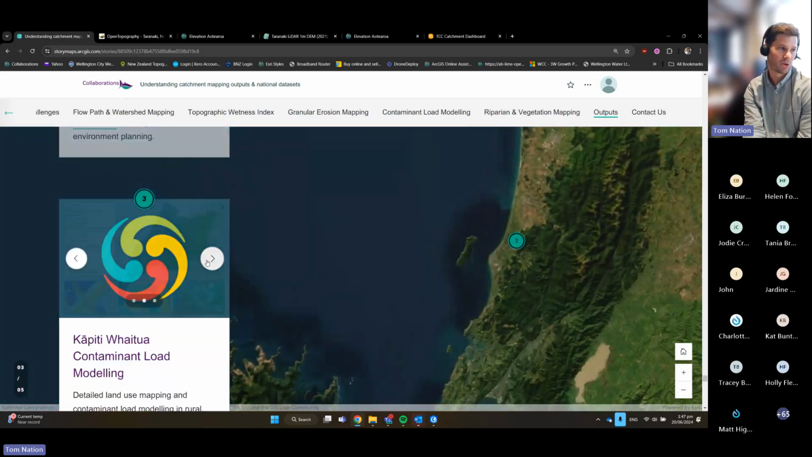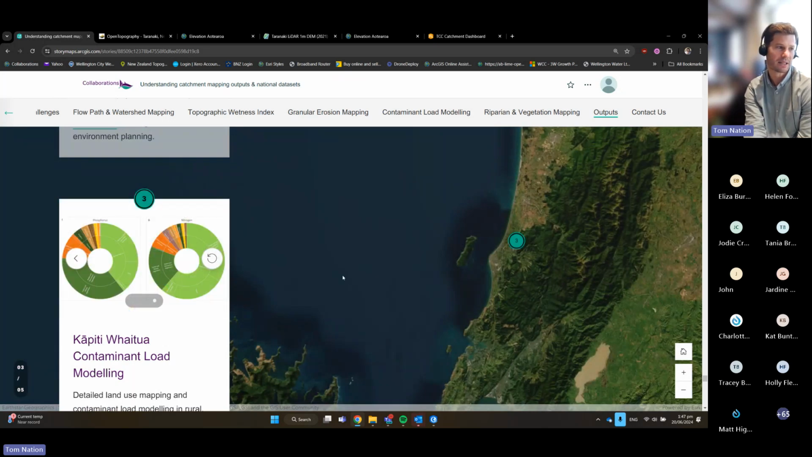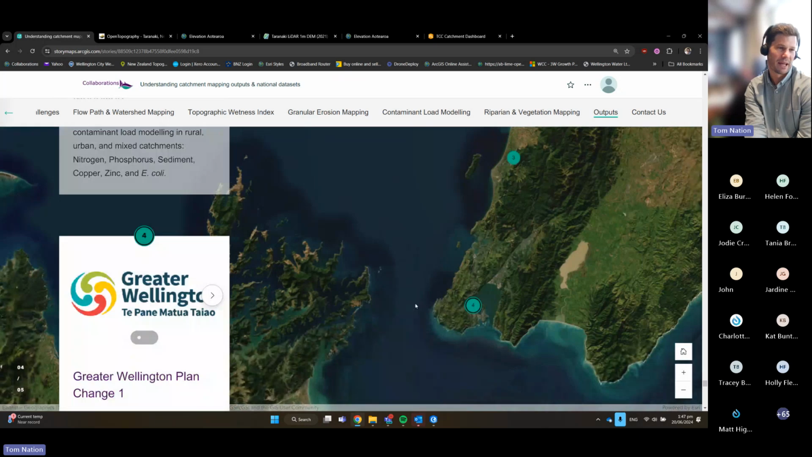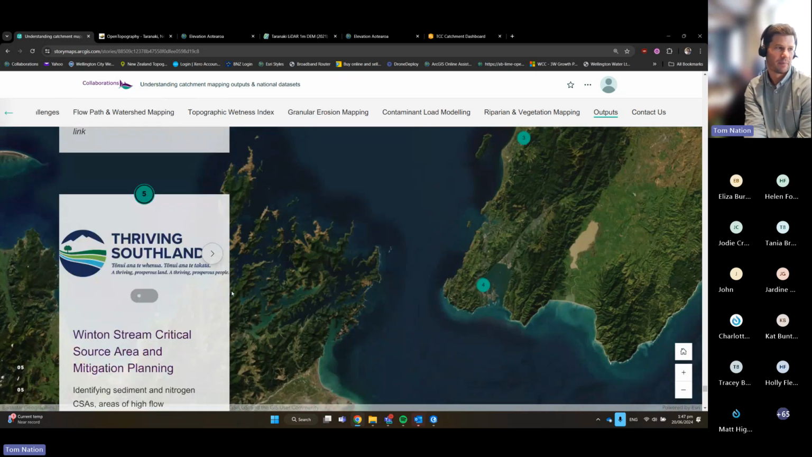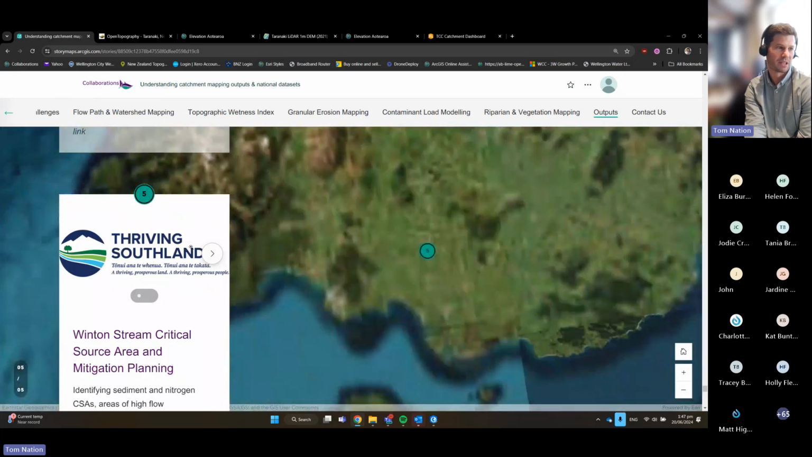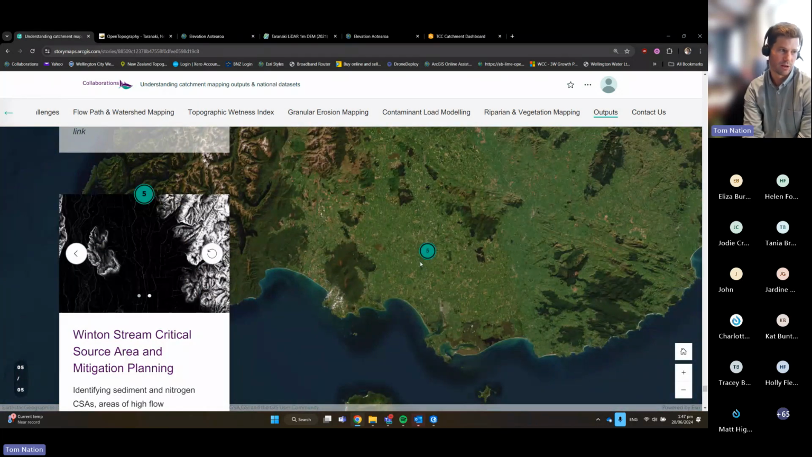Contaminant load modeling, which I went through earlier, that's specifically with Greater Wellington, and the plan change work we've been doing there in that space as well. And then lucky enough to be working with Thriving South, more recently, and looking at the critical source area mitigation planning work.